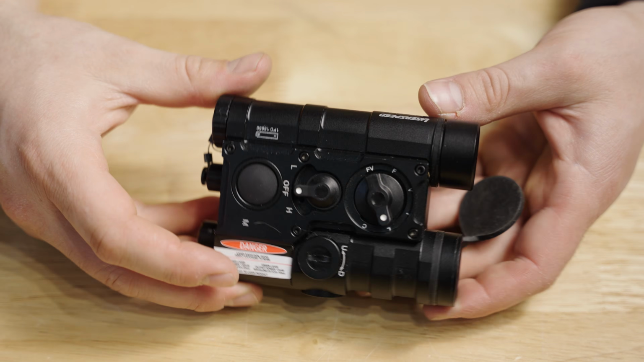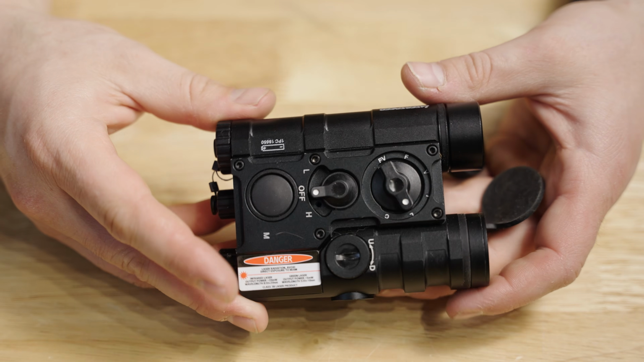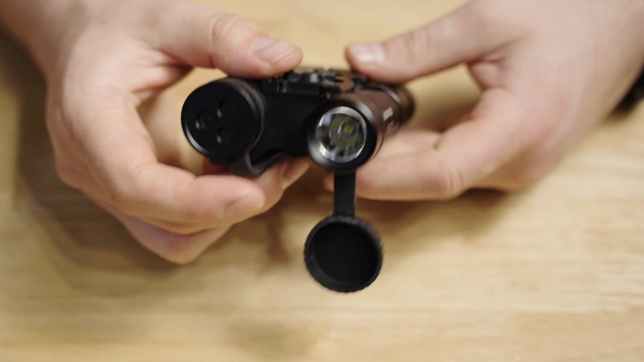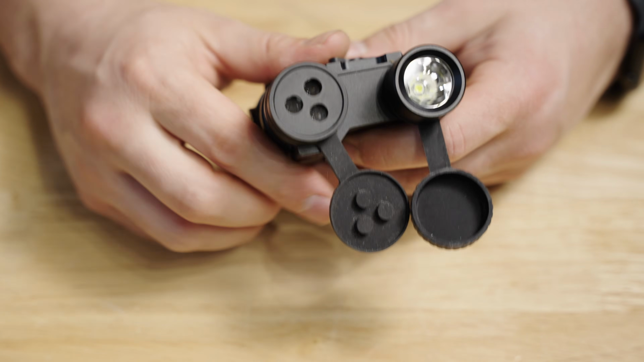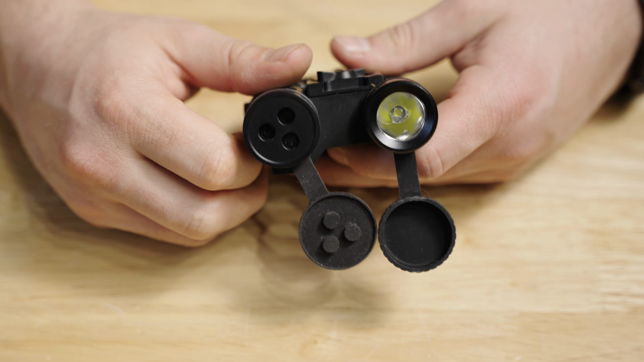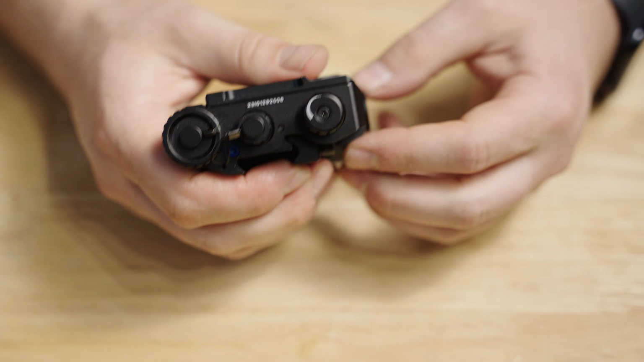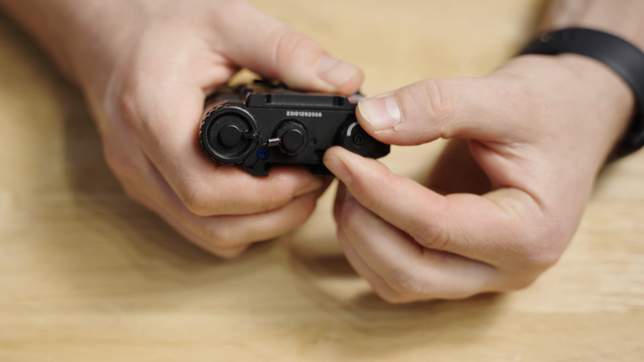Slightly different, but also somewhat similar to the Laserspeed LS-M3 is their FL-5. This one has a white light on one side, so it then combines the stacked lasers on the other side and the illuminator on the other side. Now, the illuminator divergence on this is controlled with a rear dial.